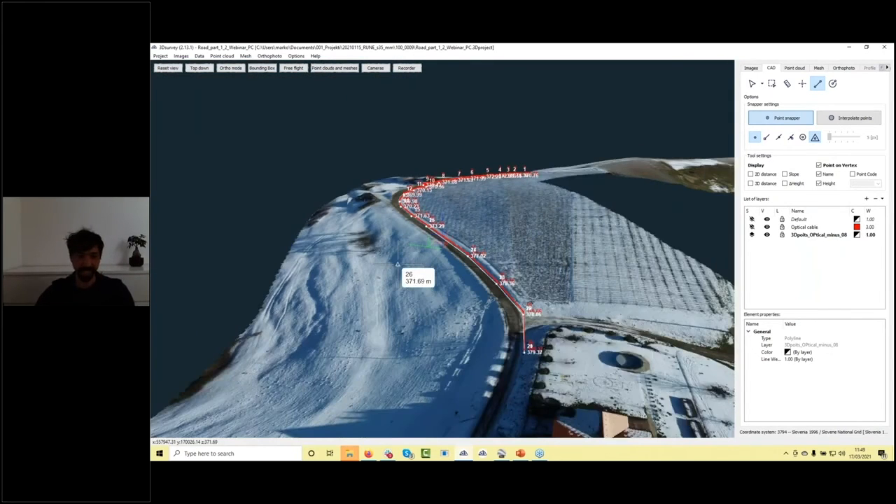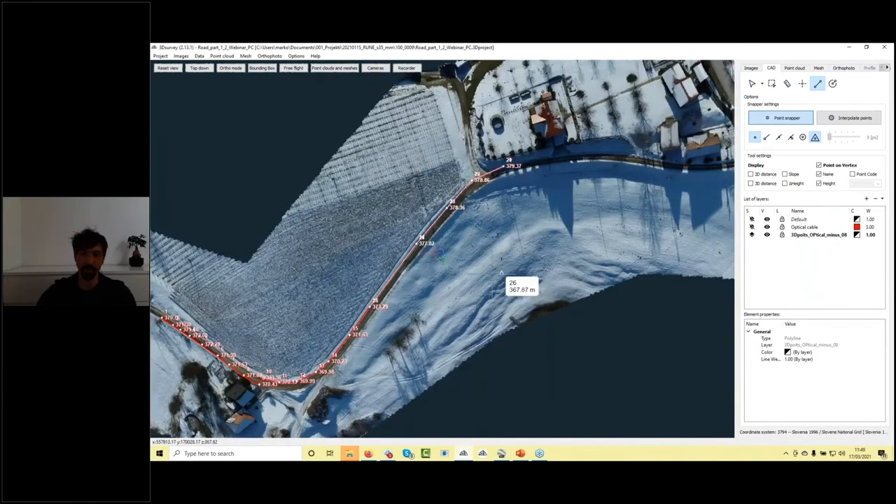Okay, this was a short presentation, a few tips and tricks on how to manipulate this CAD data and so on. Here we have a pretty rough 3D model, which is good enough for that kind of purpose.